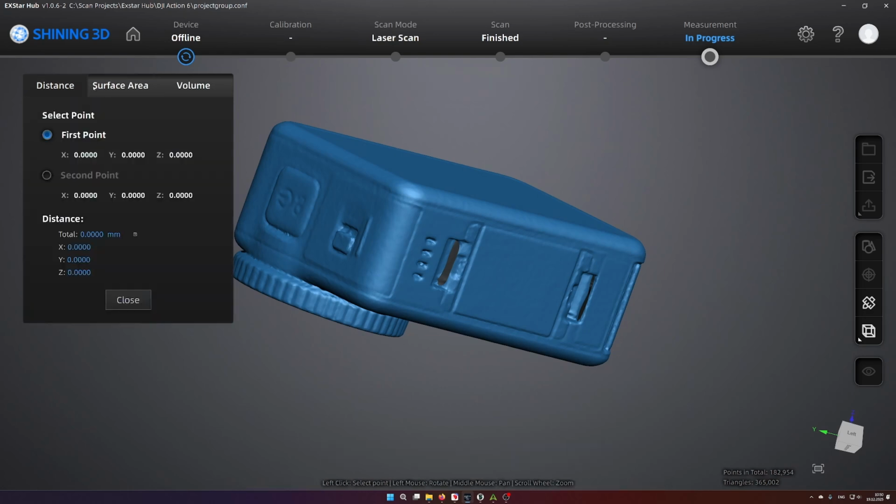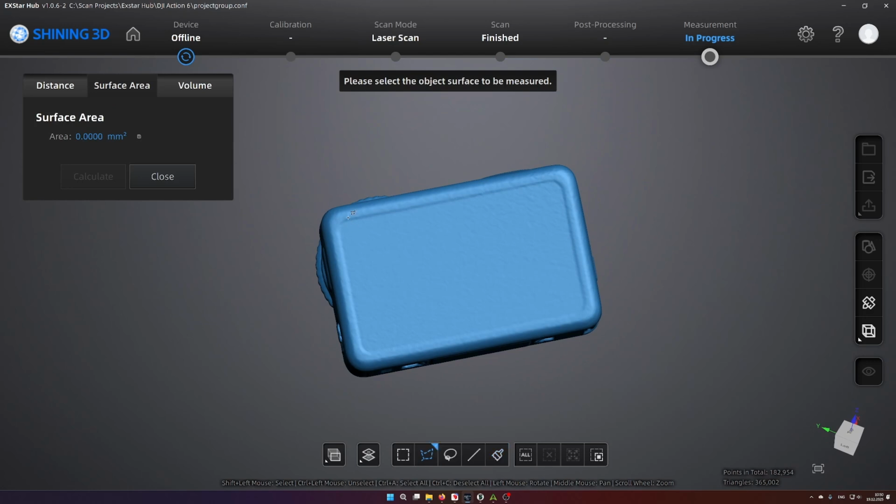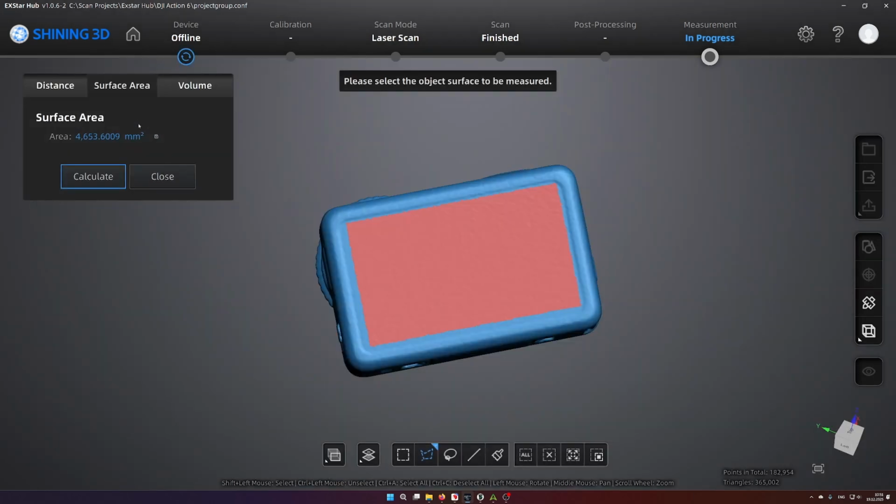You can also calculate a surface area. I will do a polygonal selection, and I can see it's about 5,000 square millimeters. And I guess I can also save it. I can save the measurement values to a TXT file or CSV. That's quite nifty.